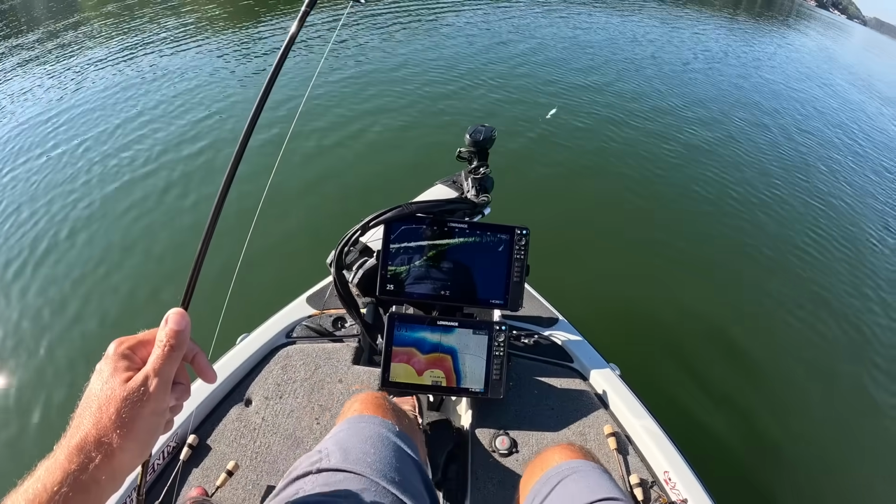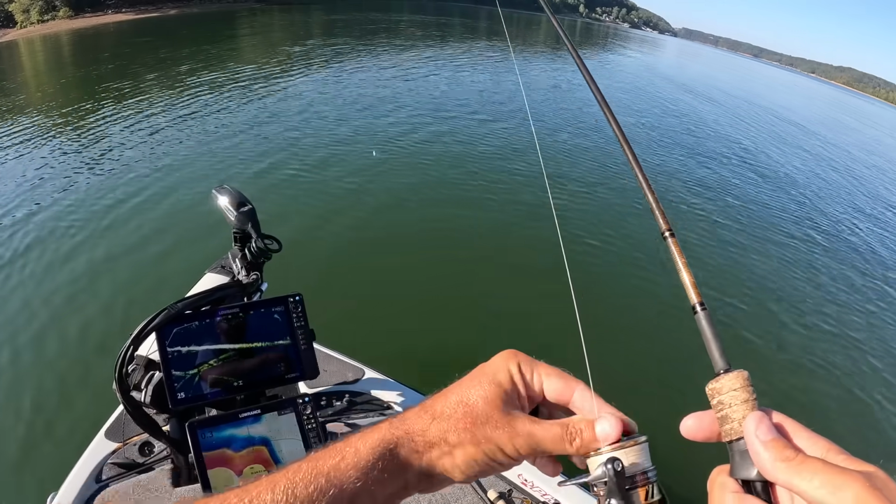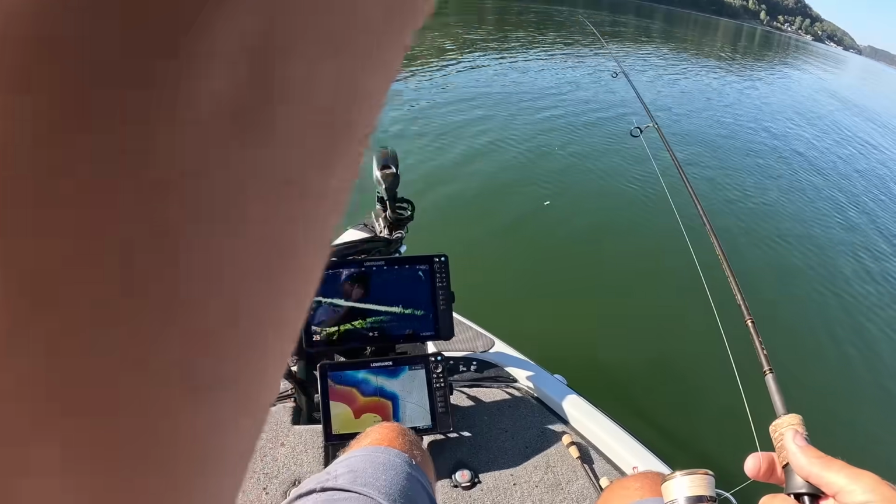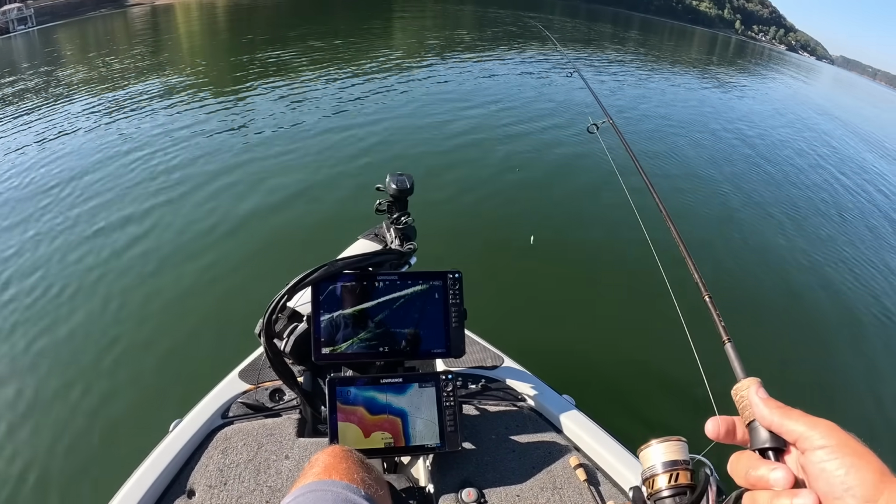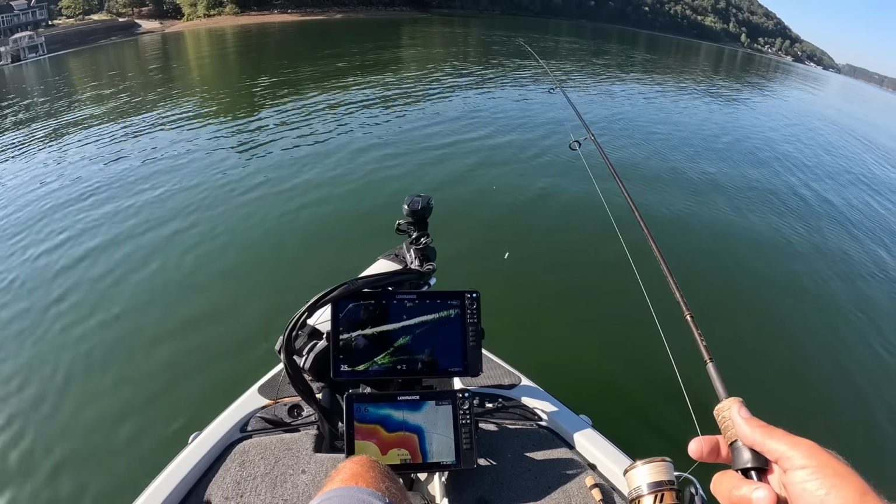Alright, y'all, we're back in business now. Got me a different reel. Shouldn't be anything wrong with this one. Get back up here where the fish are, see if we can put a few more in the boat. I know that brush pile's loaded with big ones. I know it is.